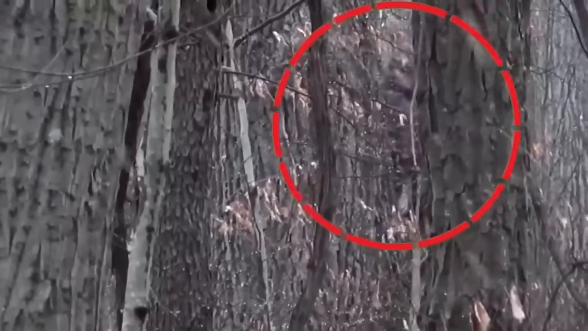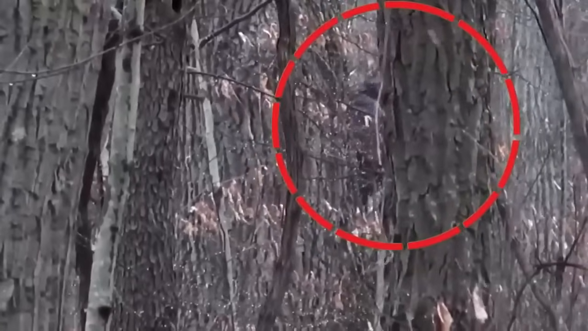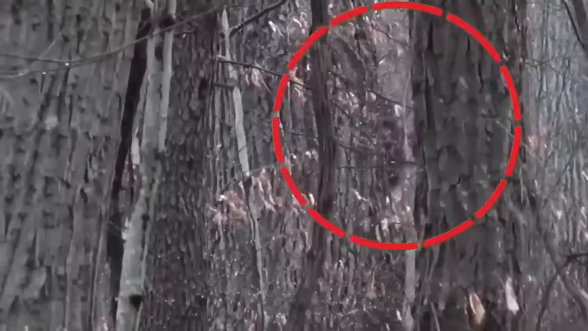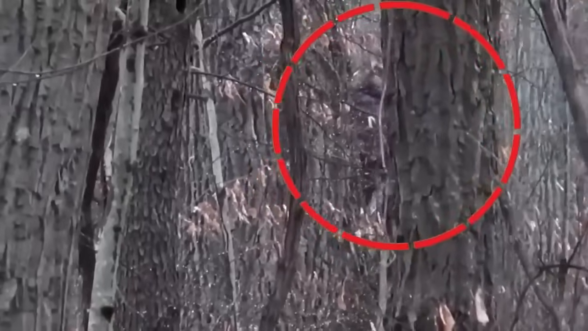Just look at the bushy body and the tall height of the Sasquatch. Upon examining the video, the analysts revealed that the beast was no less than 1.7 meters tall and could have easily finished the man if he had wanted to. But luckily, it did not.